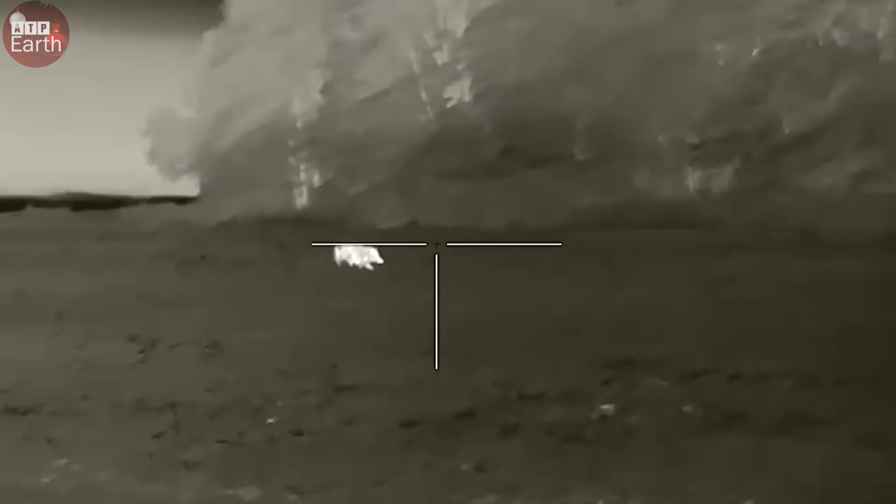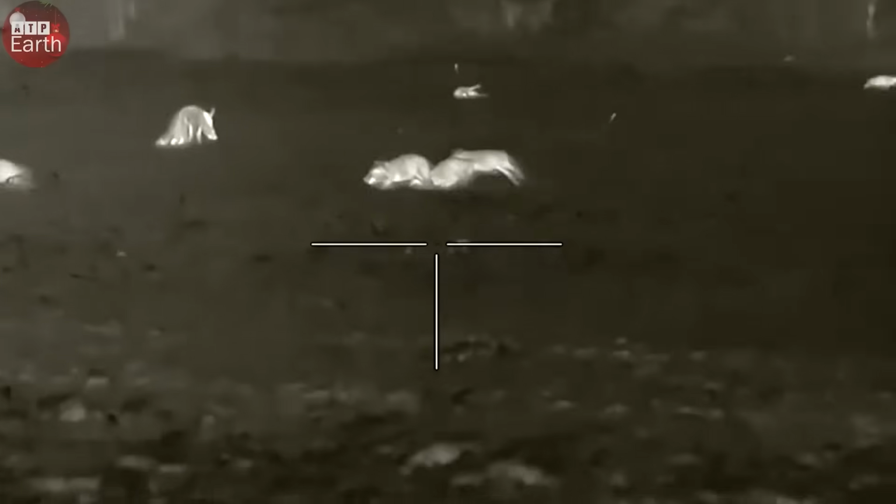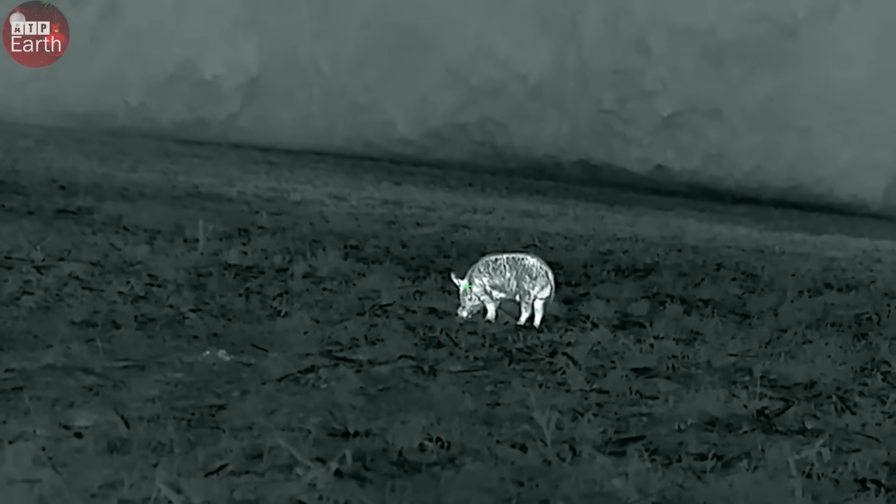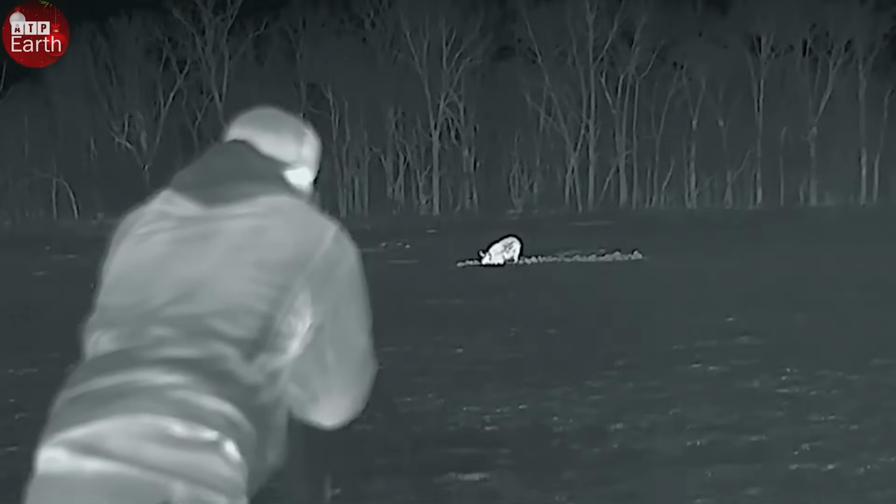When we thought the hunt was about to end, from the open space, new targets appeared. The wild boars were bigger and stronger, but they could not escape the sights. The whole group opened fire simultaneously, each bullet fired as if deciding fate.